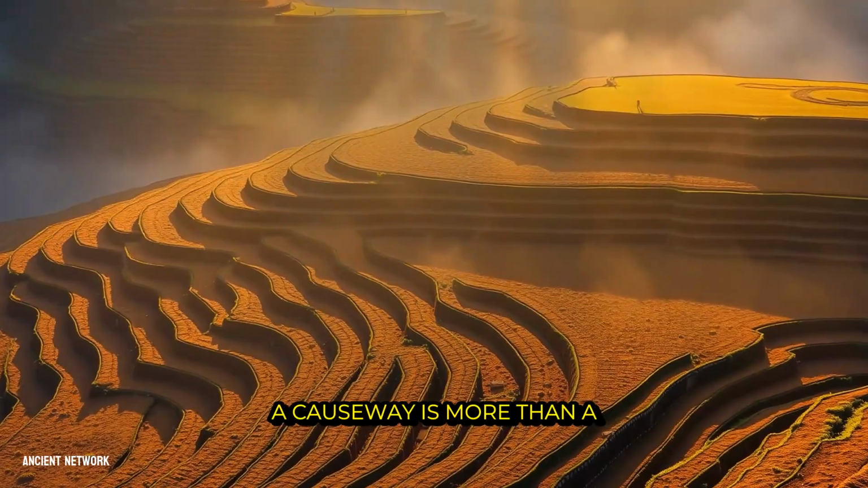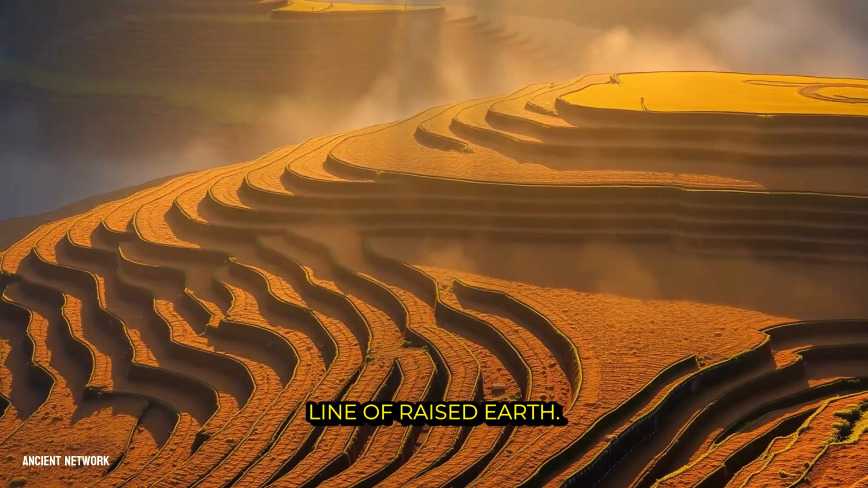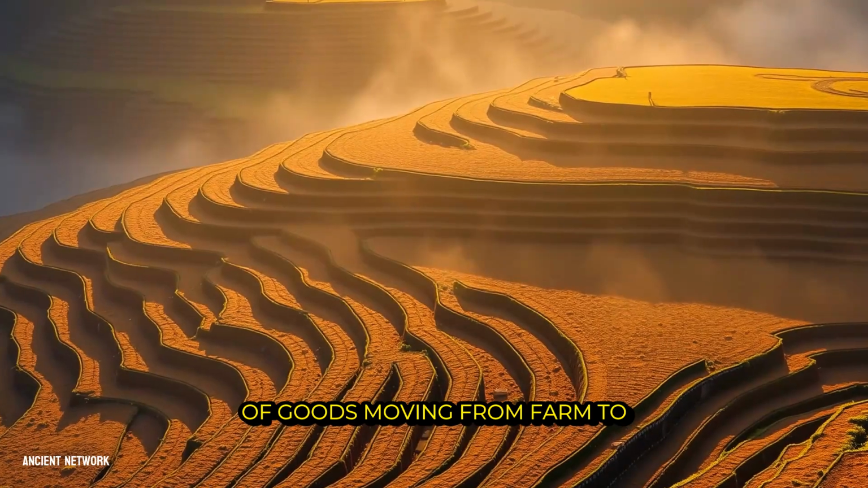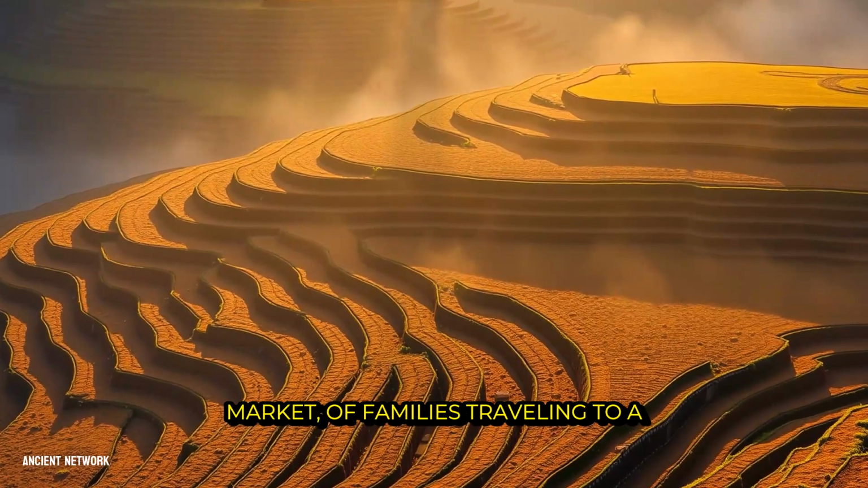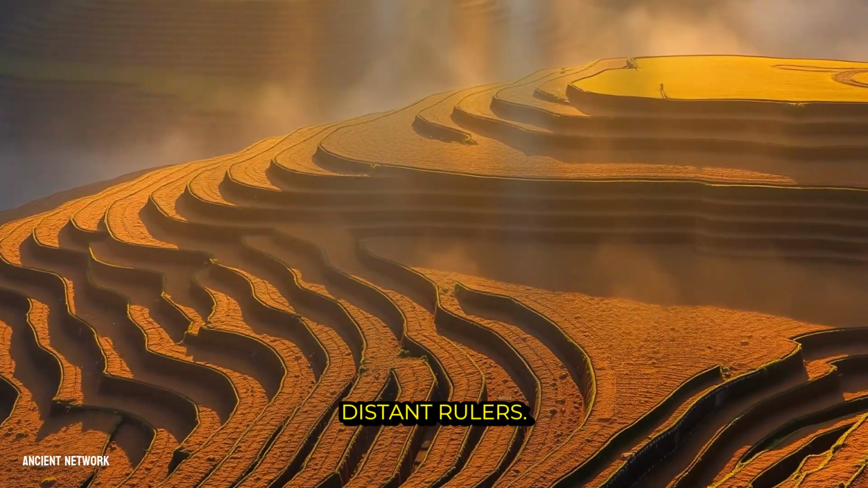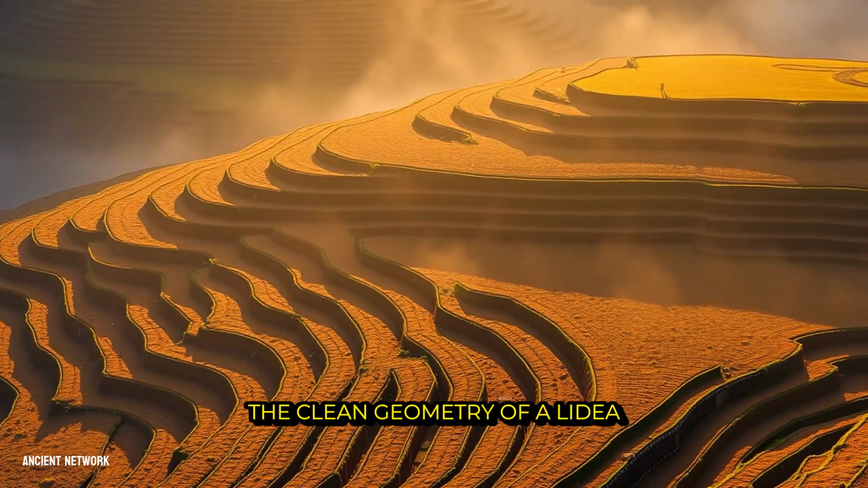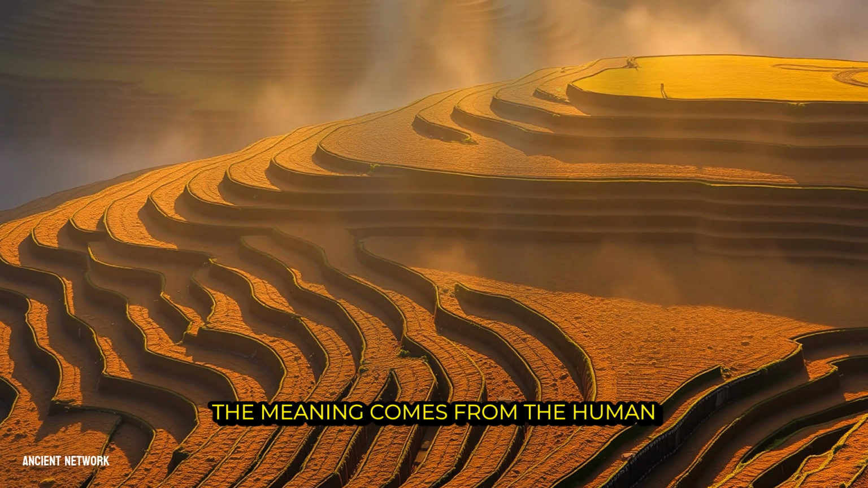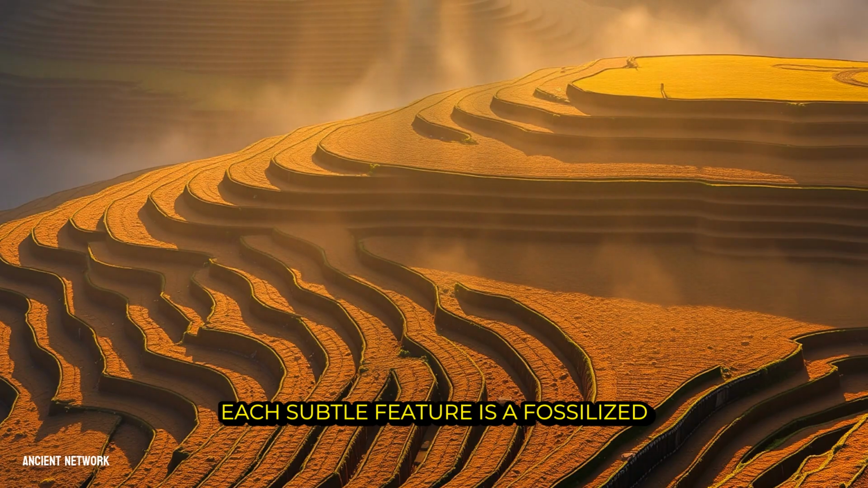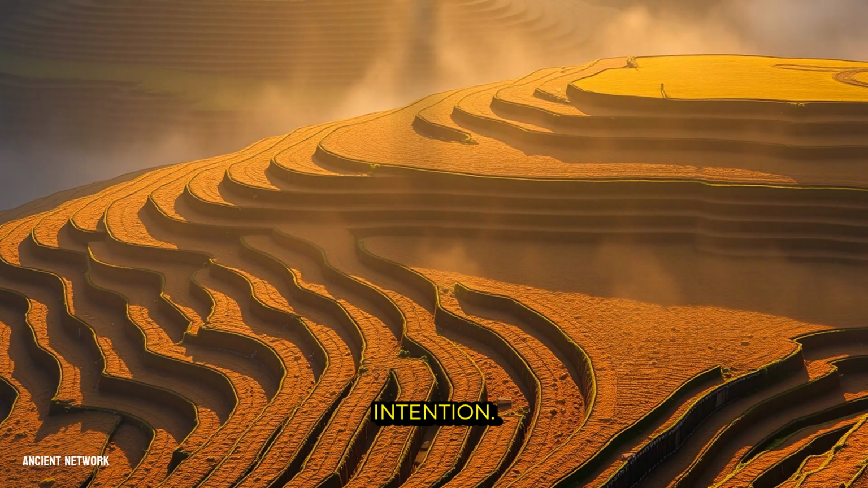A causeway is more than a line of raised earth. It is a story of connection, of goods moving from farm to market, of families traveling to a festival, of messengers carrying news between distant rulers. The clean geometry of a LiDAR map gives us the structure, but the meaning comes from the human pulse that once animated it. Each subtle feature is a fossilized intention.